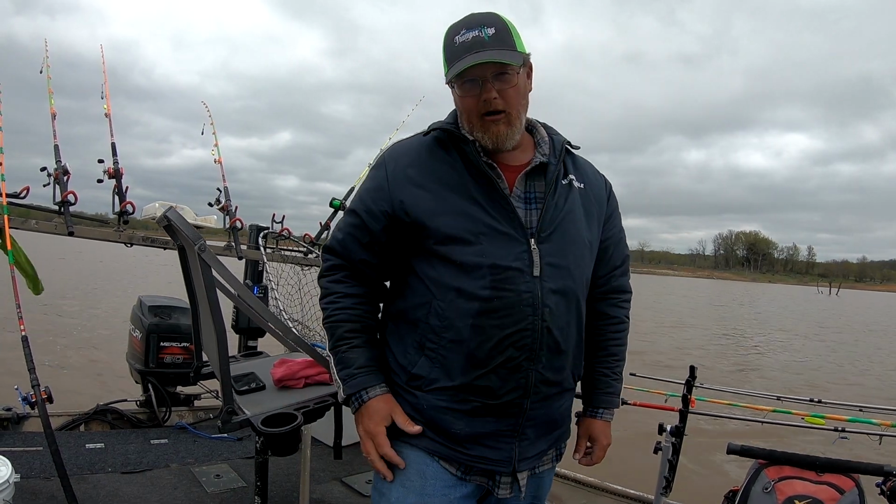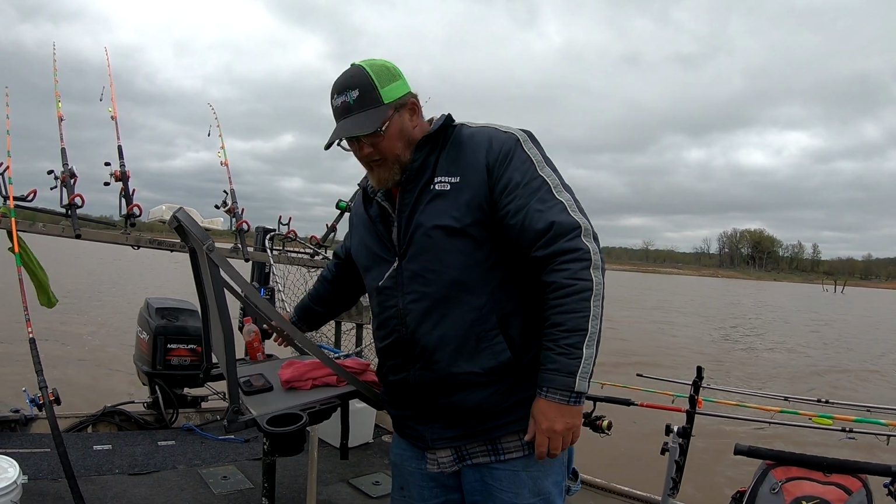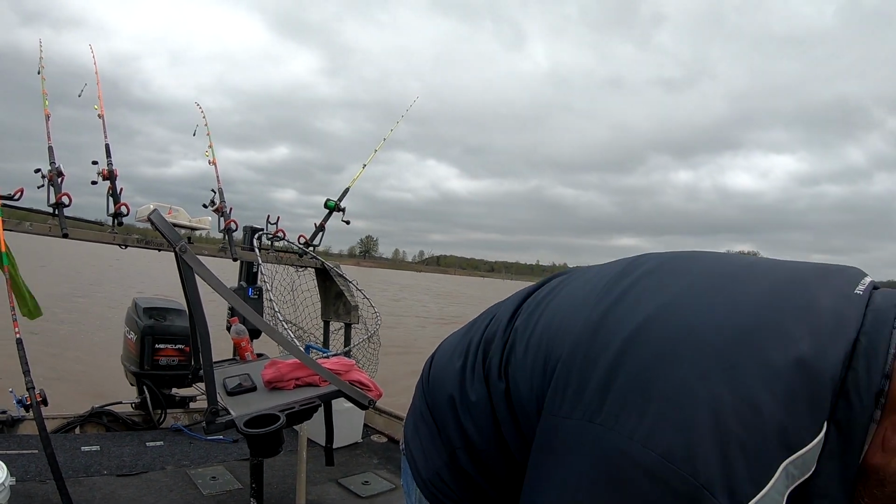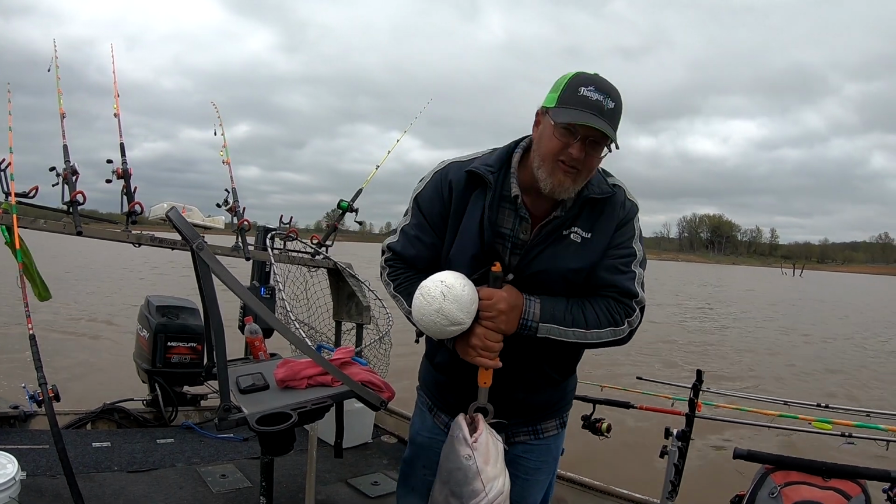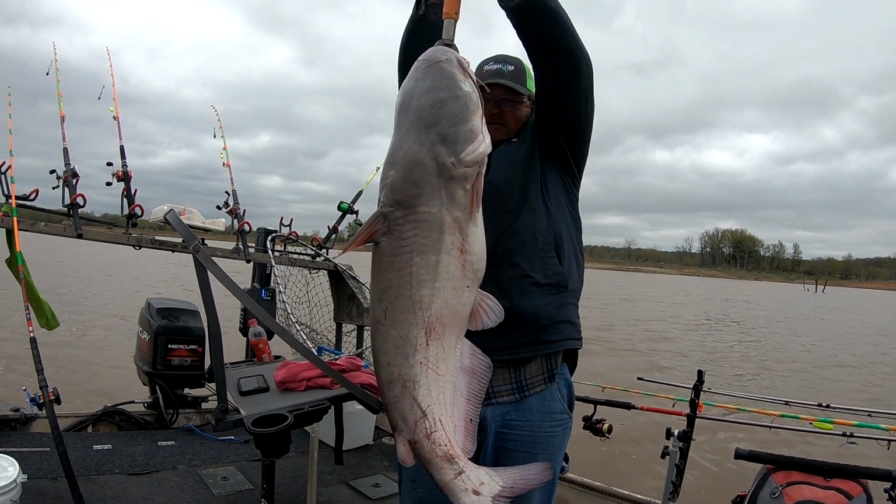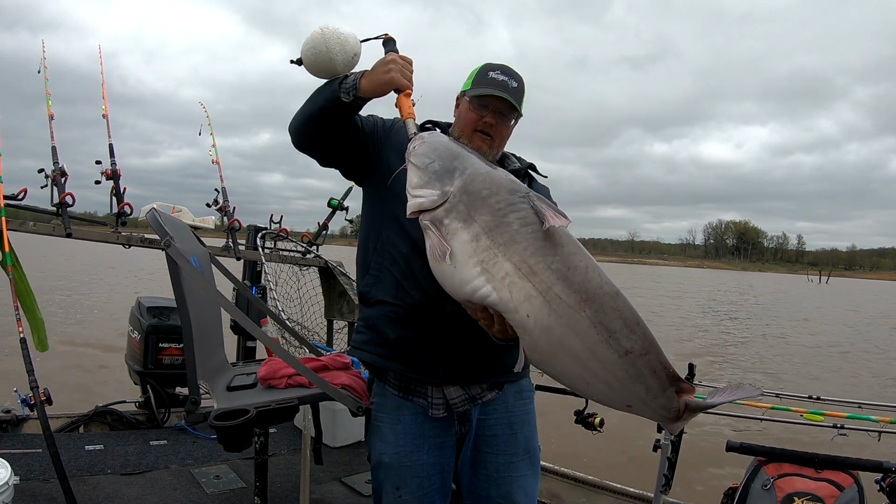I know when I normally hold fish, they don't look that big. I just got him weighed. Just under 33, somewhere between 32 and 33 pounds. I'd say somewhere around 32.4. I'm gonna pick this up. Keep in mind, I'm 6'2", 270. He's a big old boy. Yeah.